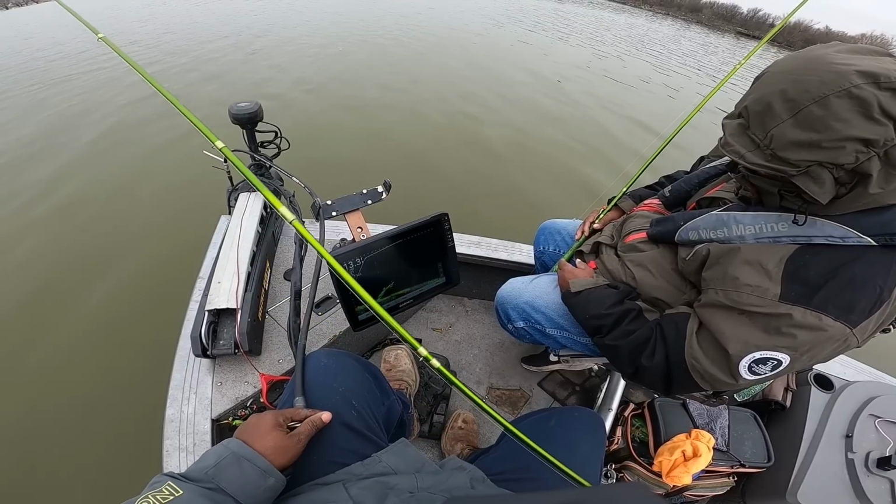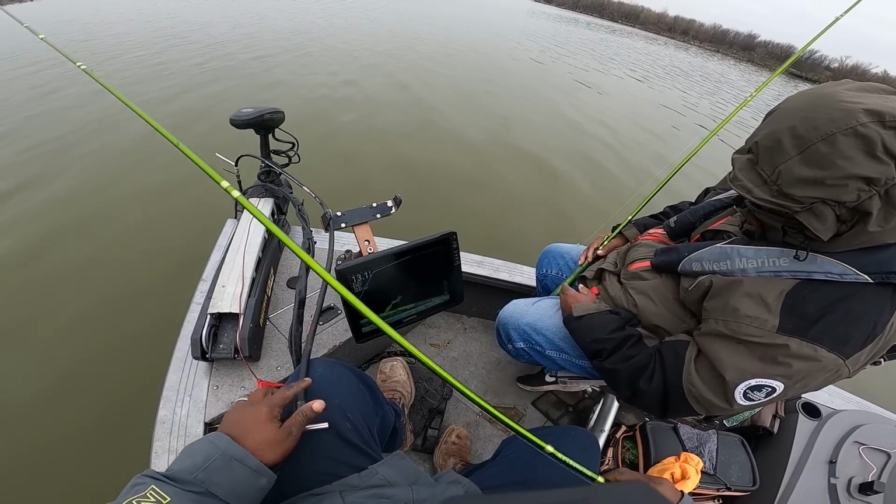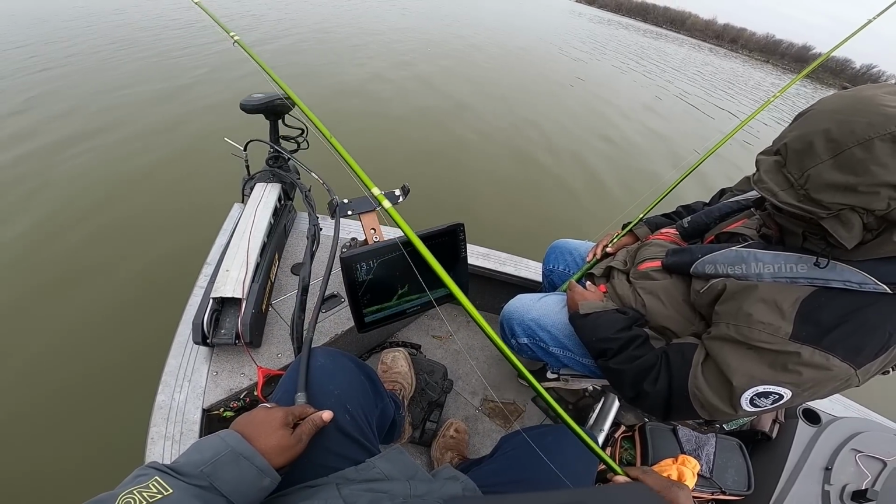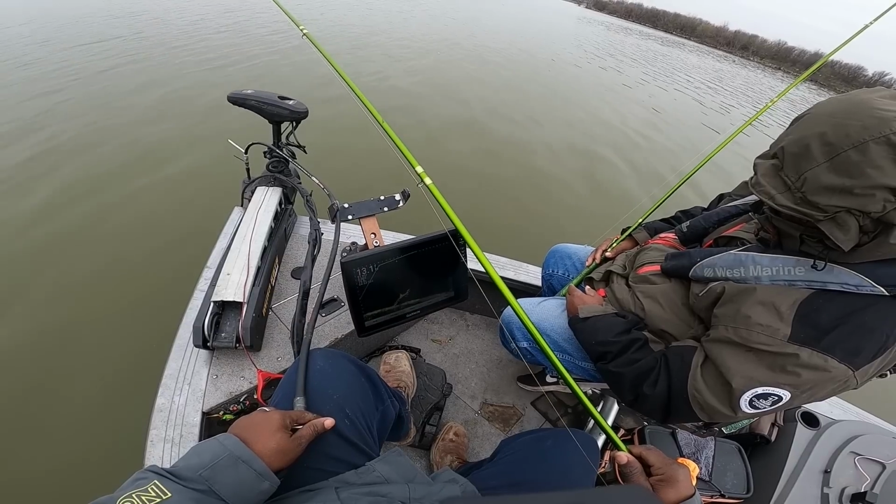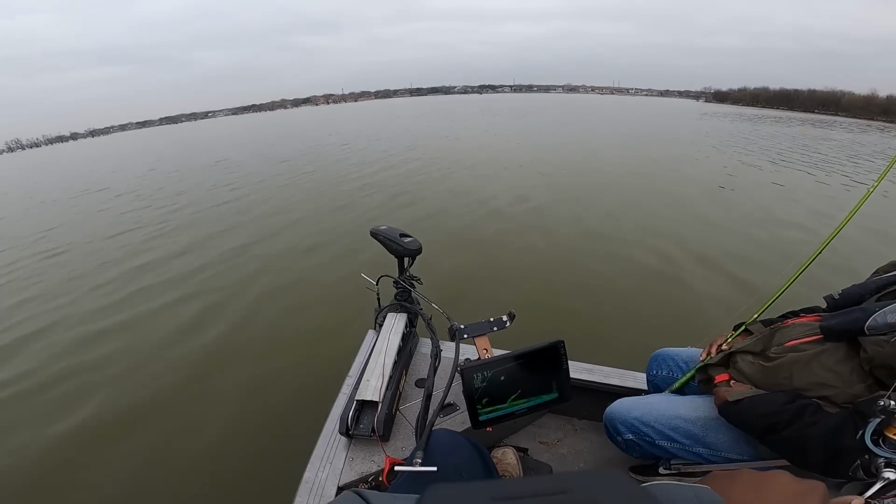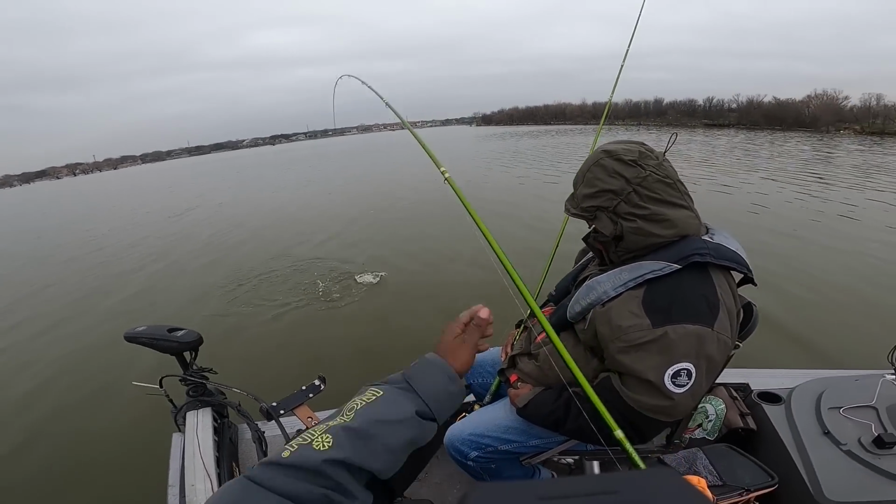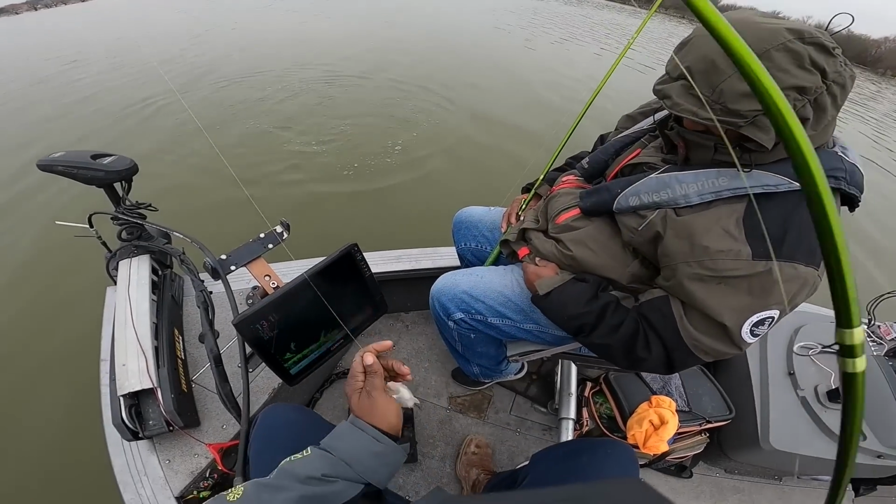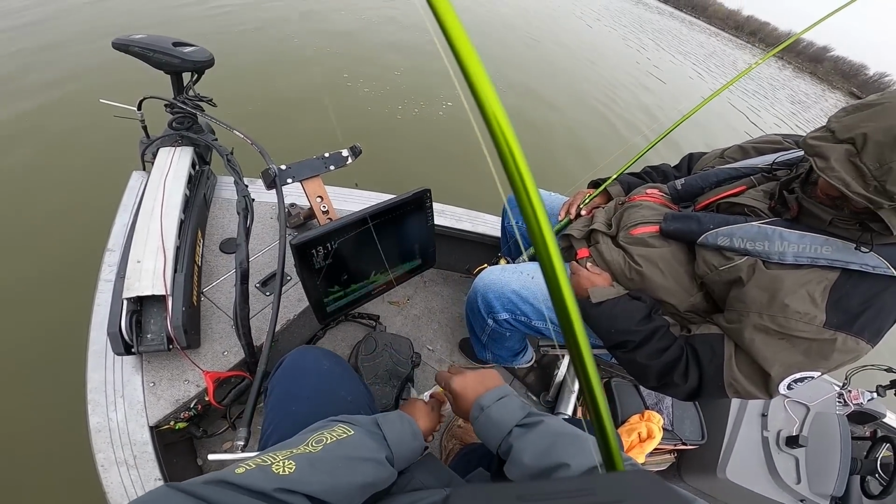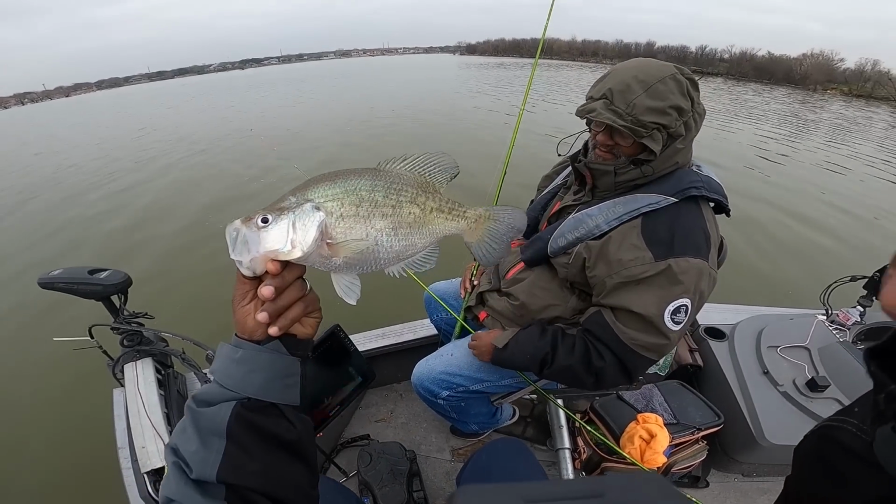No, that's a fish right there. Come on. There's a fish laying on that branch. I know that was a fish. I gotta get my live scope fixed. Oh yeah. That's what we like to see come up. That's a good fish. That's what we like to see come up. Thick too. Ooh.